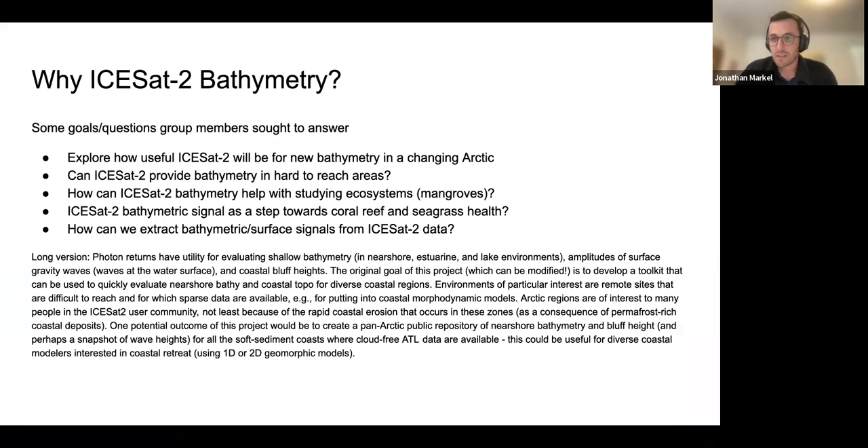A little bit of death by text here, but the main thing to highlight is there were a lot of different, diverse interests in ICESat-2 bathymetry and a lot of different questions that our group sought to answer. Going through in order, there's obviously a changing Arctic environment and bathymetry. There are a lot of new avenues opening up for how ICESat-2 can be useful for studying bathymetry in the Arctic and other hard to reach areas.